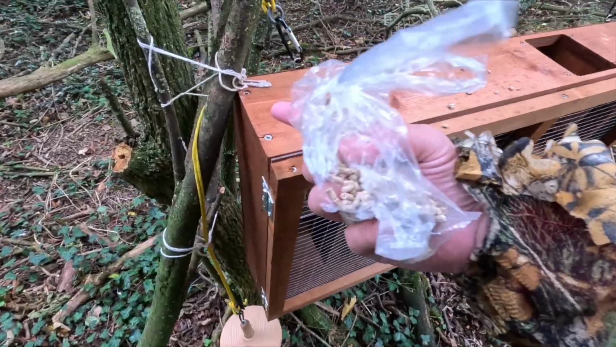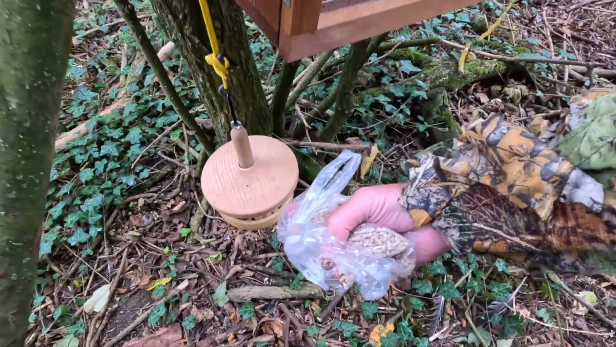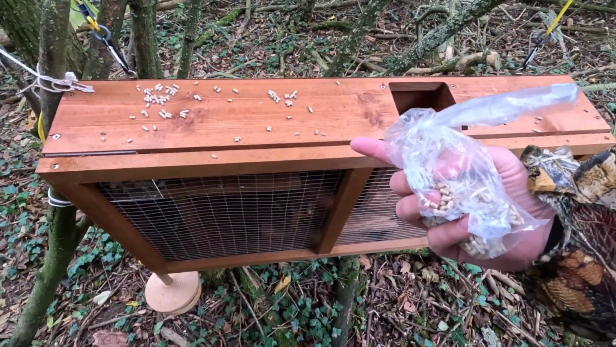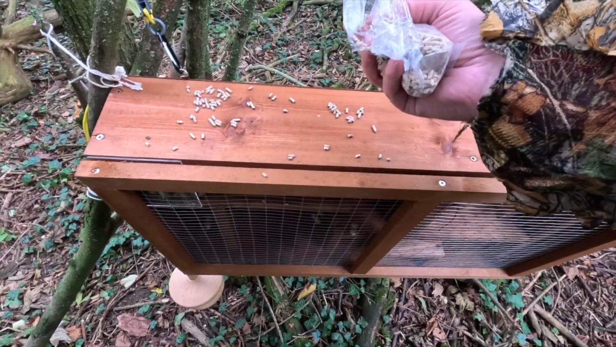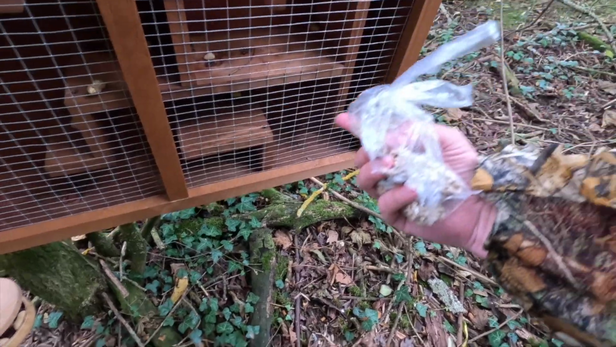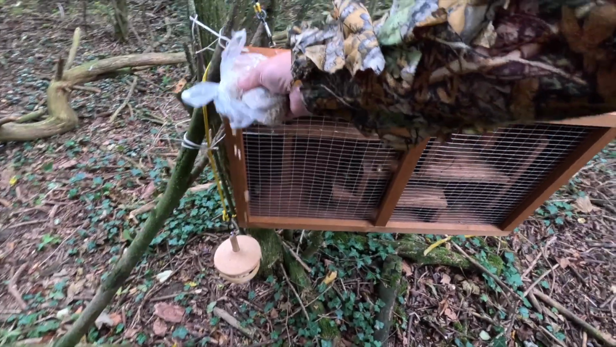I think what it is they're smelling this and thinking, no, there's no food there, the food's there and they can't get to it. But yeah, if I put a bit of this on, maybe they'll come up here. But I don't want them to get stuck in the maze. But yeah, we'll just sprinkle a bit of that around.